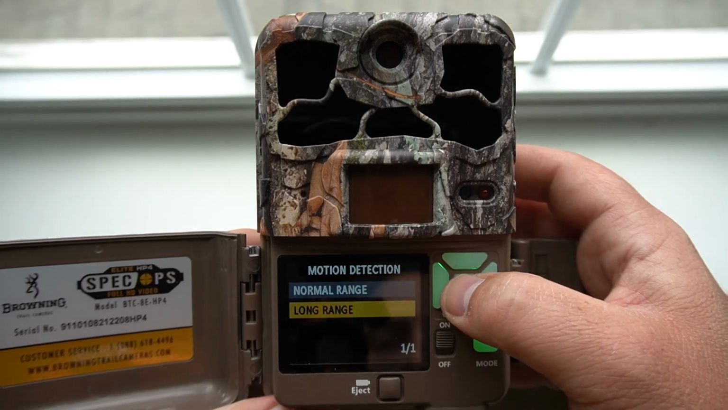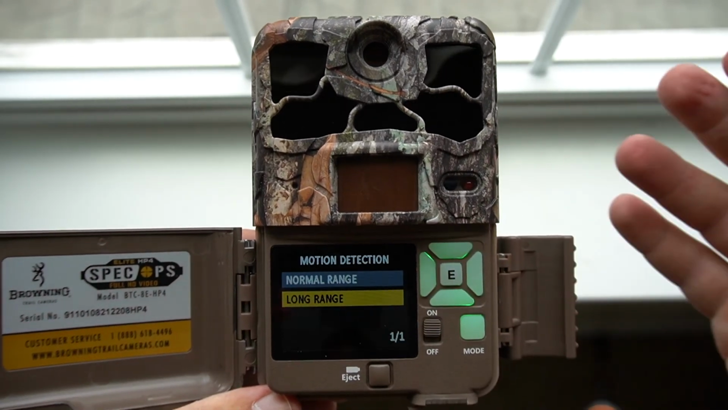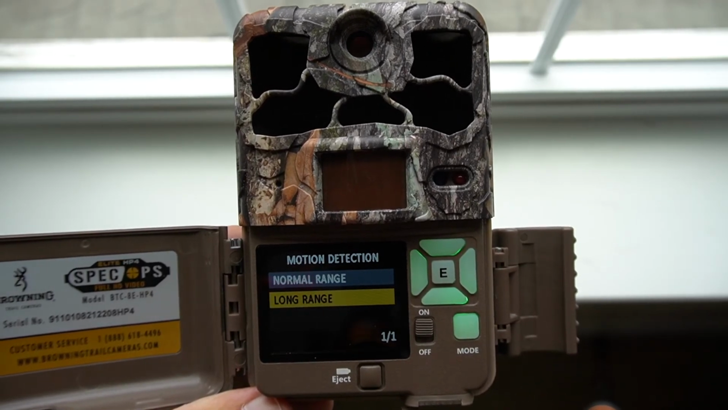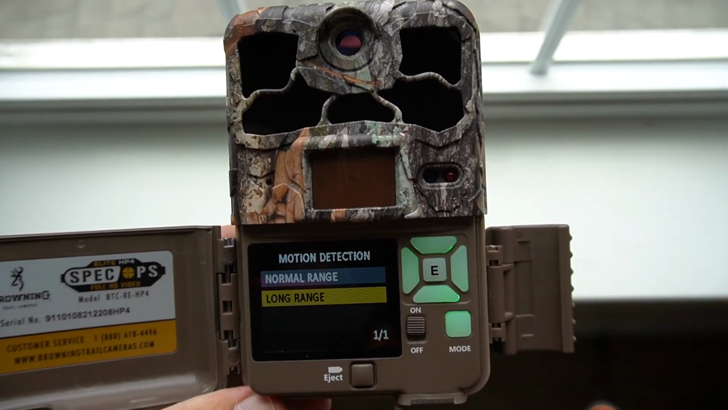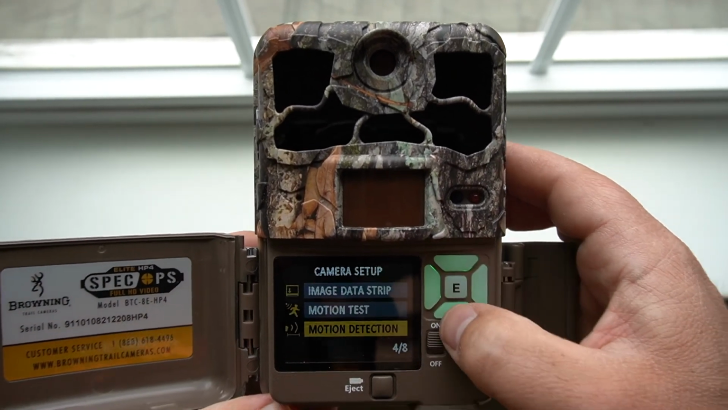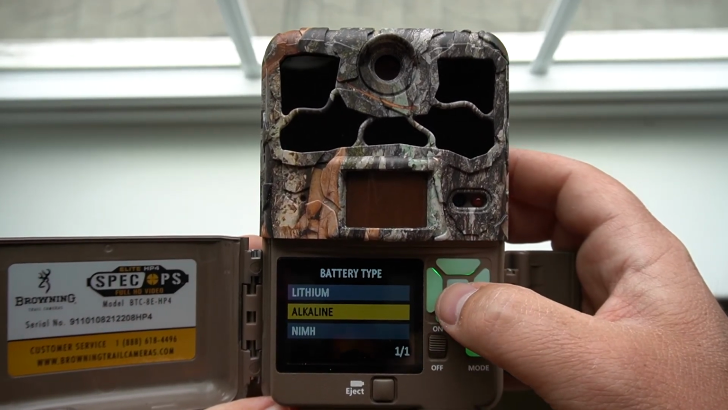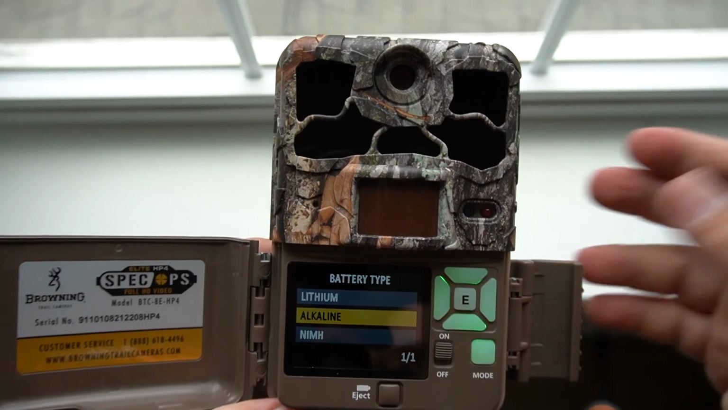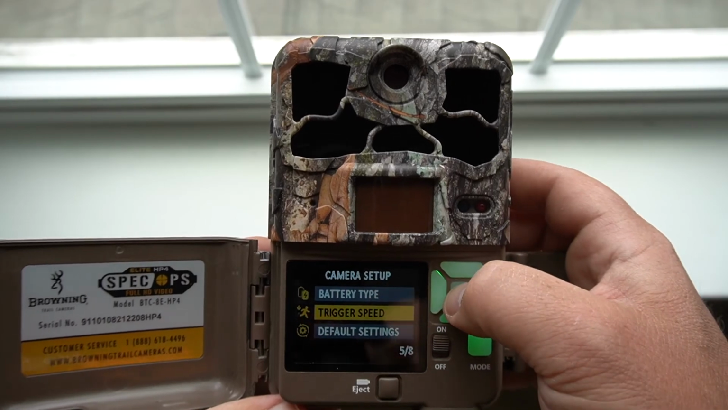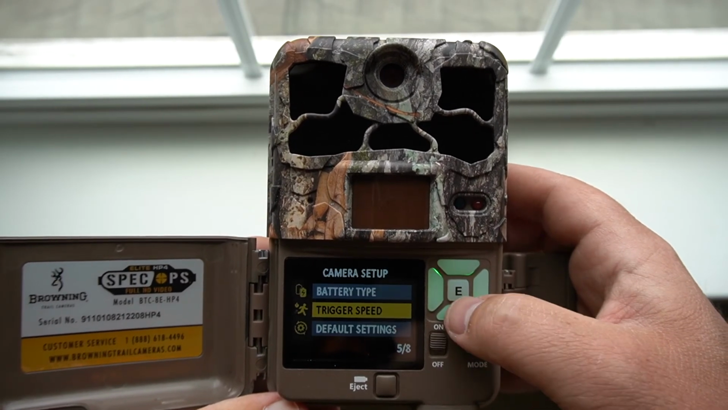Motion detection, you can go normal, if you're setting it in a spot where you're expecting stuff up close, or long. Maybe if you're in more open hardwoods, fields, stuff like that. I'm gonna do long. I always do that anyway. Battery type, we're gonna go to lithium. Okay. Trigger speed fast. Leave it on that.